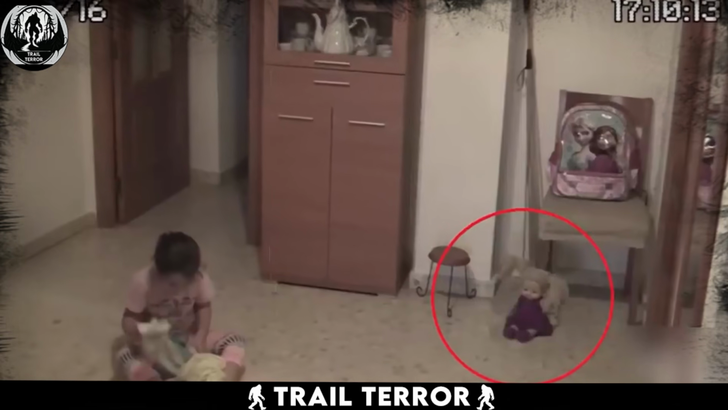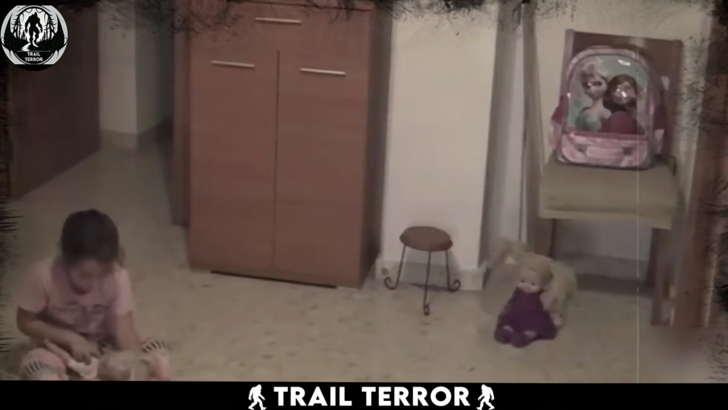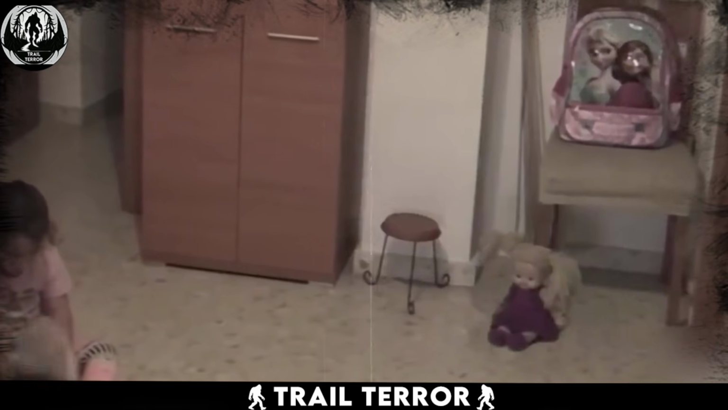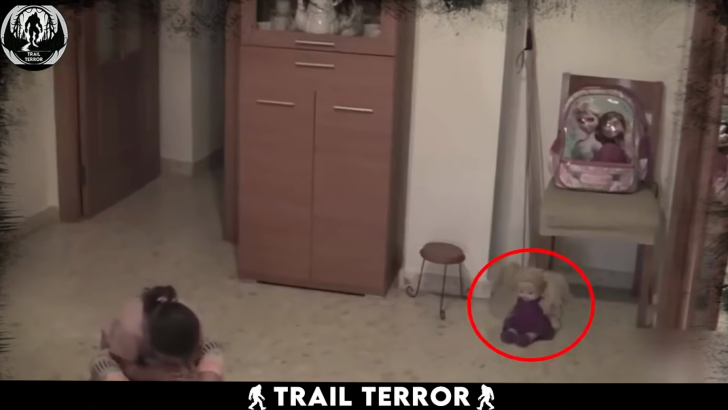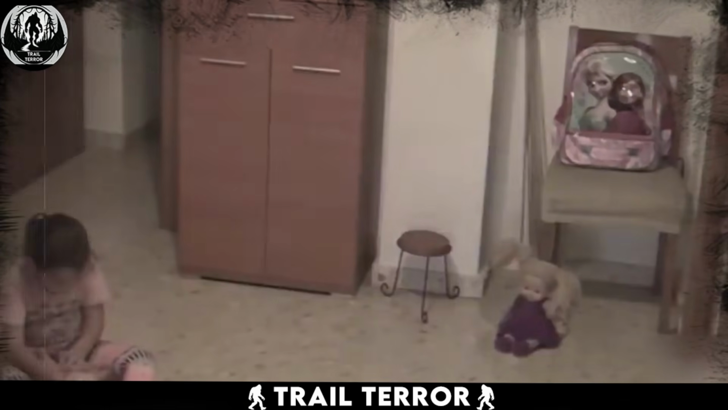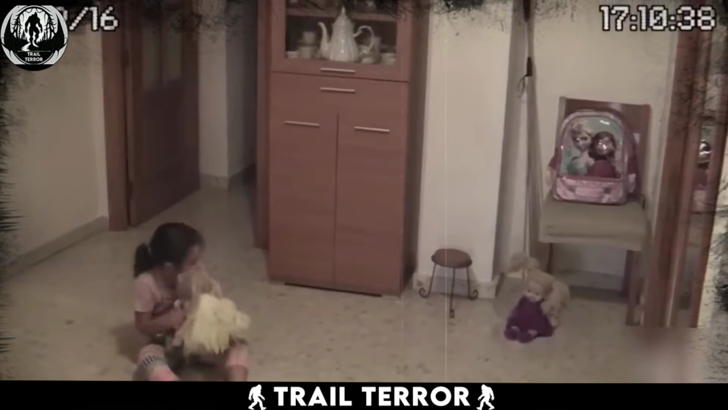This video, recorded by surveillance cameras inside a house, captures a series of eerie occurrences that suggest a paranormal presence. The first footage shows a girl playing with her dolls. Notably, in the corner of the room, another doll dressed in a purple dress with two ponytails exhibits strange behavior. Its head slowly moves on its own, stirring questions about a possible ghostly presence in the house.